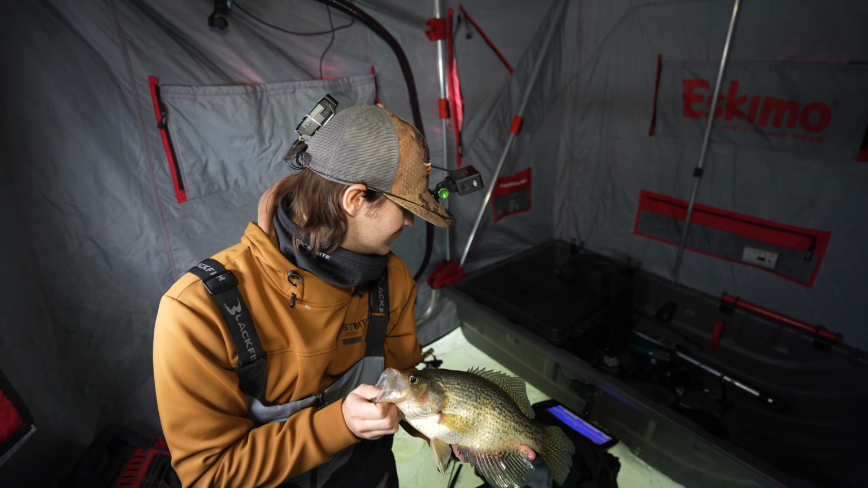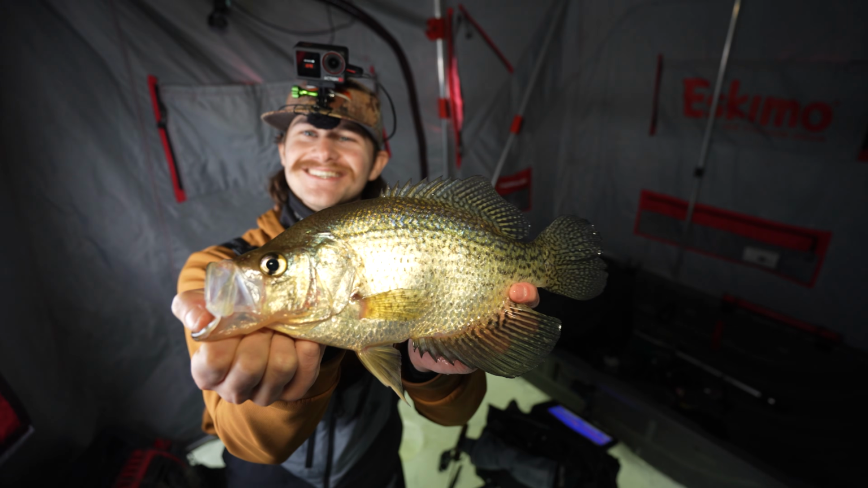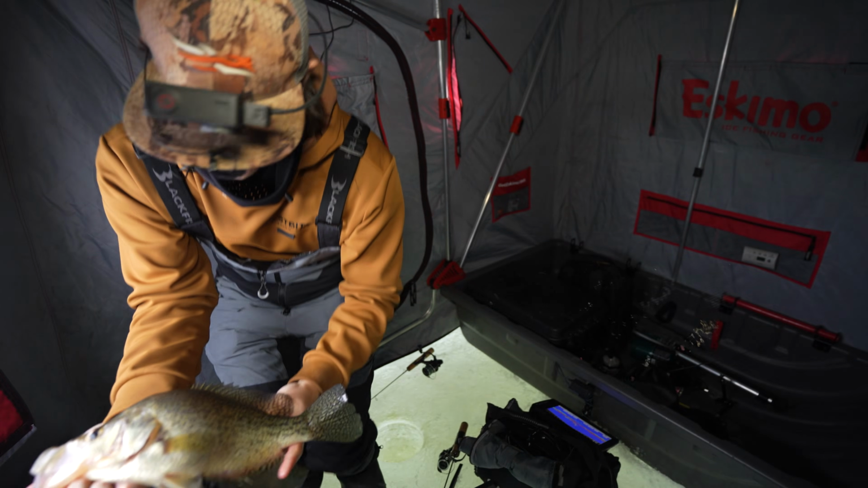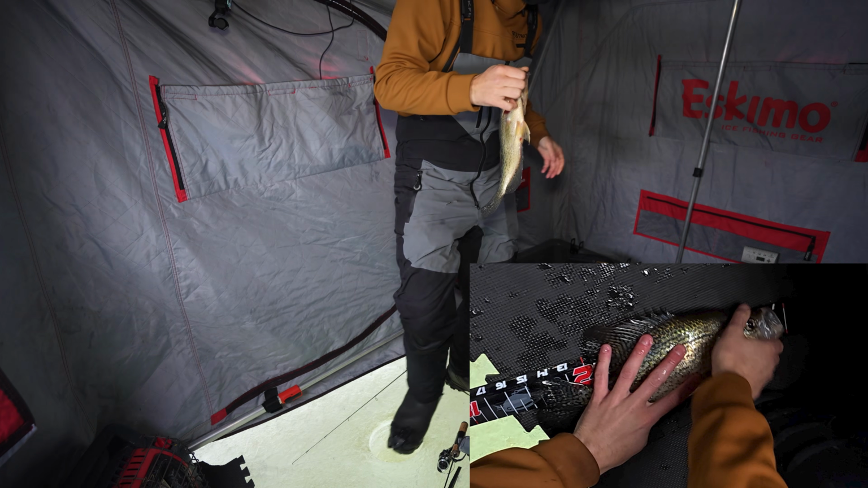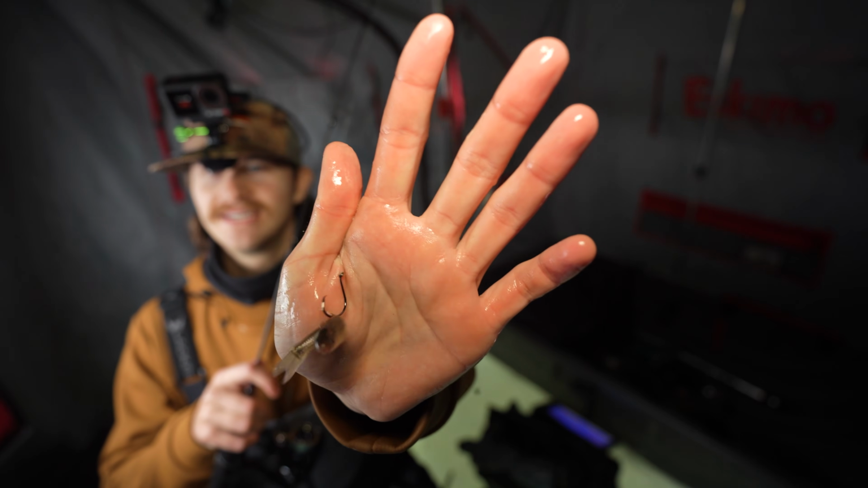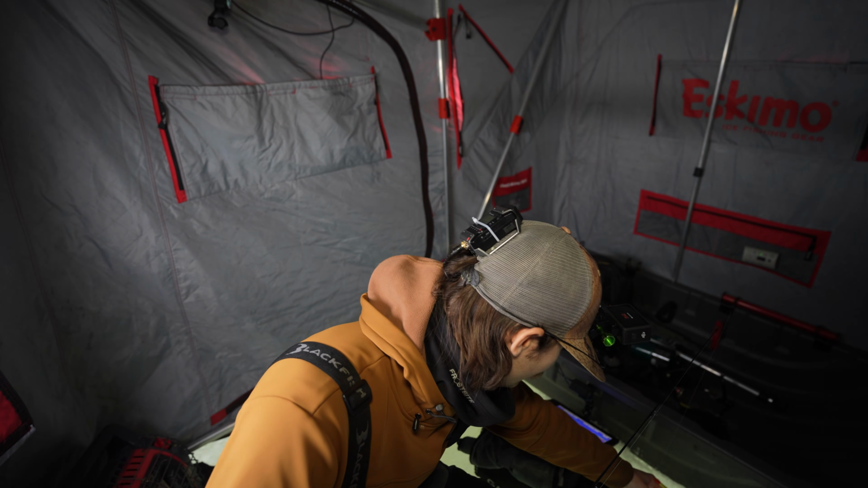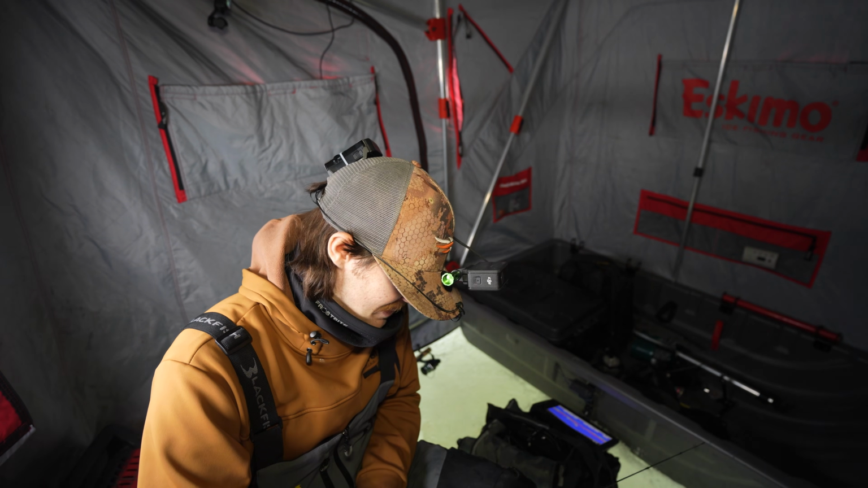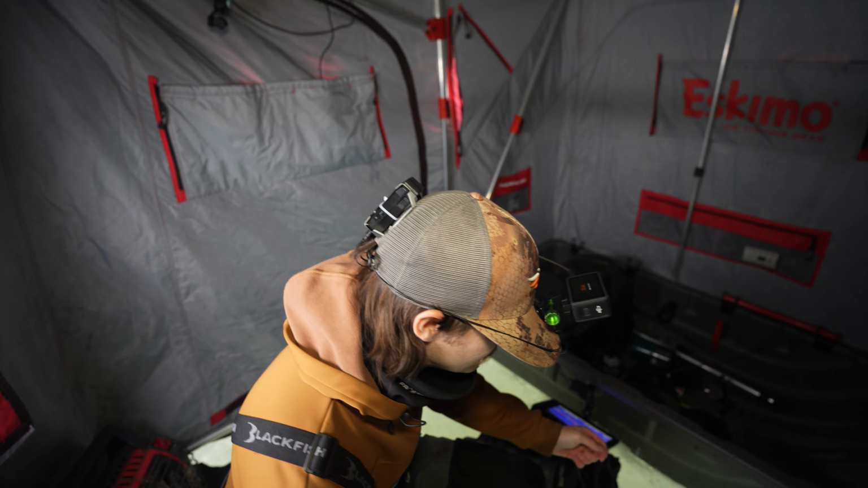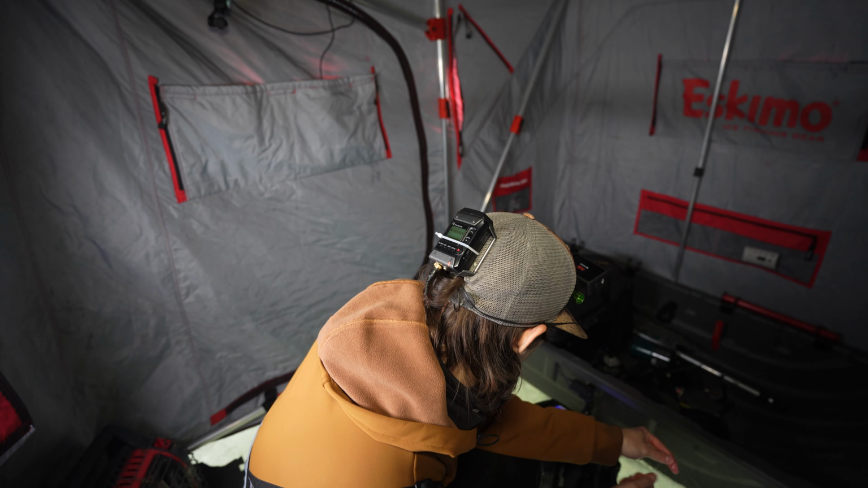Craziest thing is, there is some bigger marks down there. Look at this. Oh, today is gonna be an incredible day. Let's get this guy right back. I thought I had my dead stick a little too high. Decided to send him down another foot, and on the way down, he got ate.